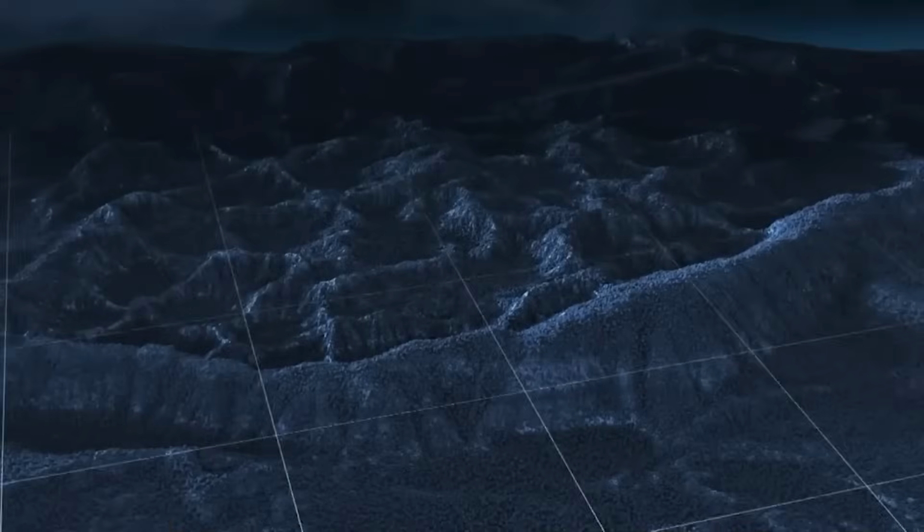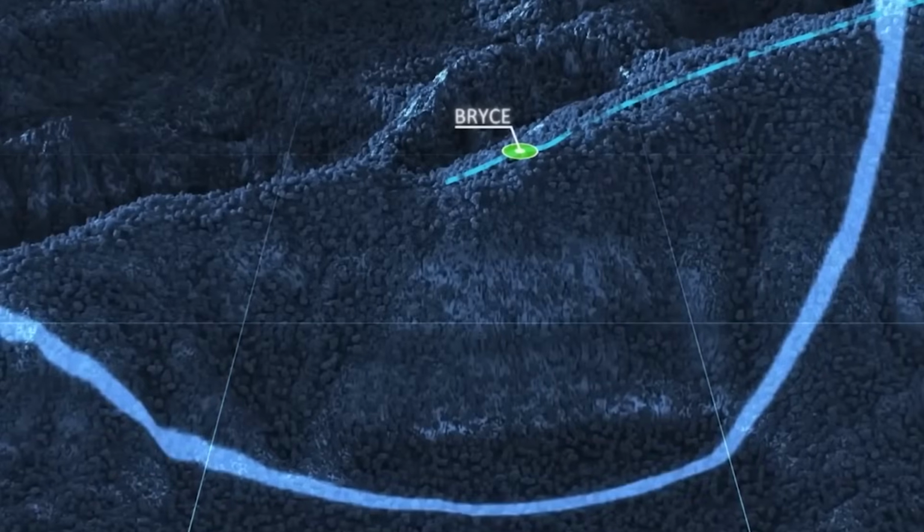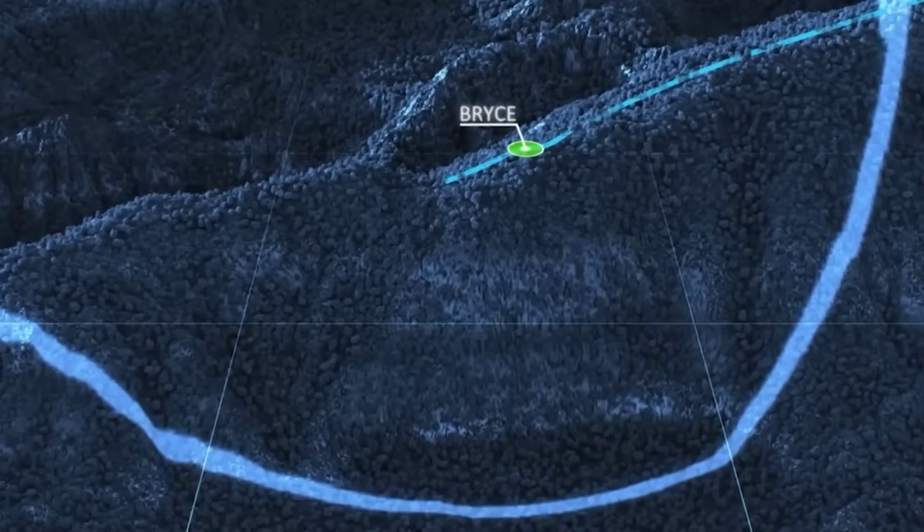And Duncan has pointed us to a Bigfoot hotspot well within our target zone. That just tells me that our algorithm works, and we have a great chance for spotting Bigfoot. The team knows that this is the location they've been waiting for.